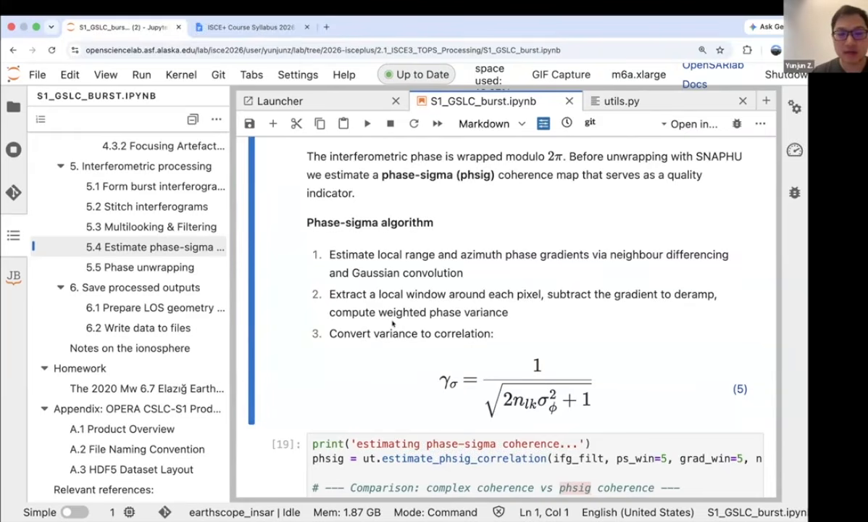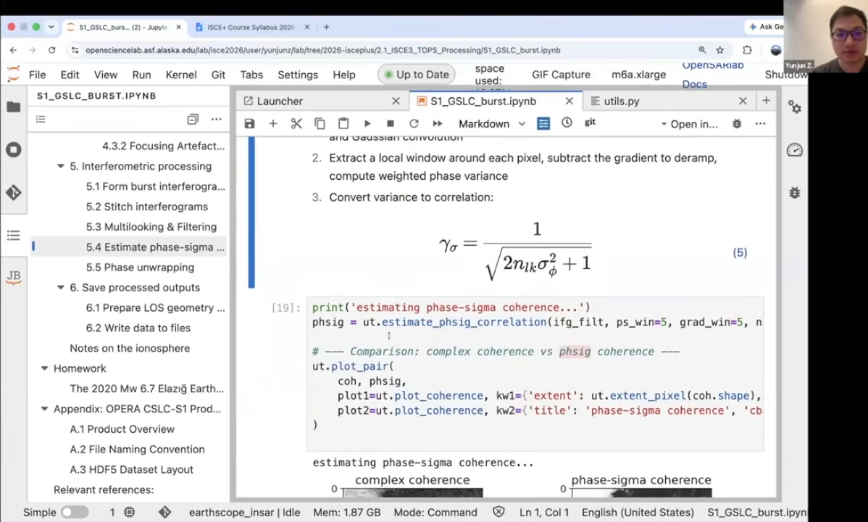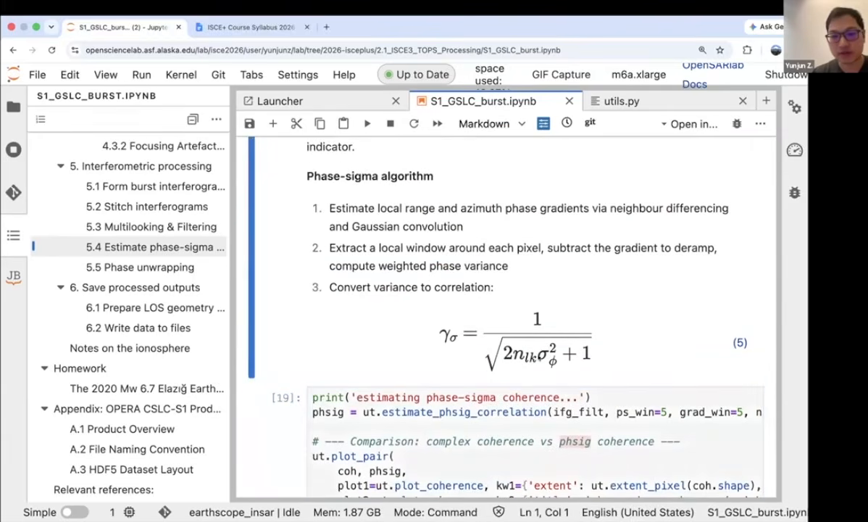In GAMMA processing, people use phase sigma coherence a lot, and some papers have shown that the phase sigma can be helpful in the phase unwrapping process because it directly represents the quality of the phase. You can see that from the equation itself. Phase sigma is directly related to the standard deviation of the phase itself.